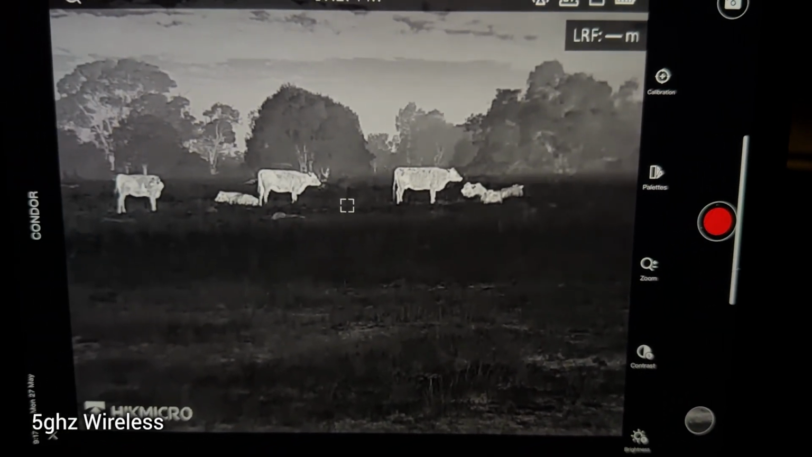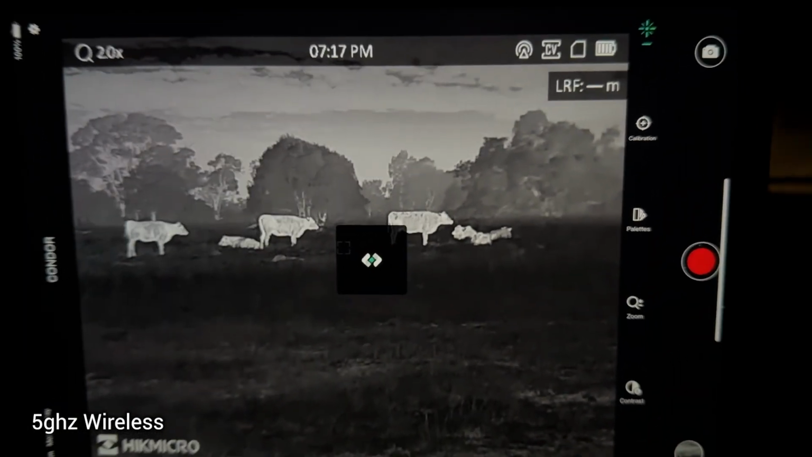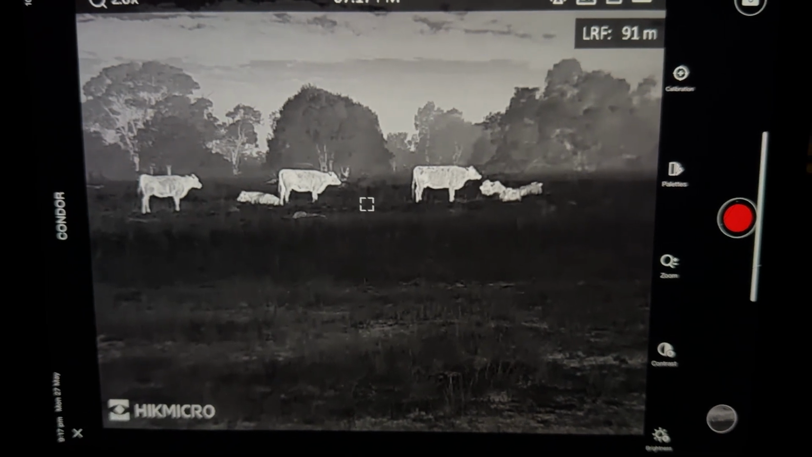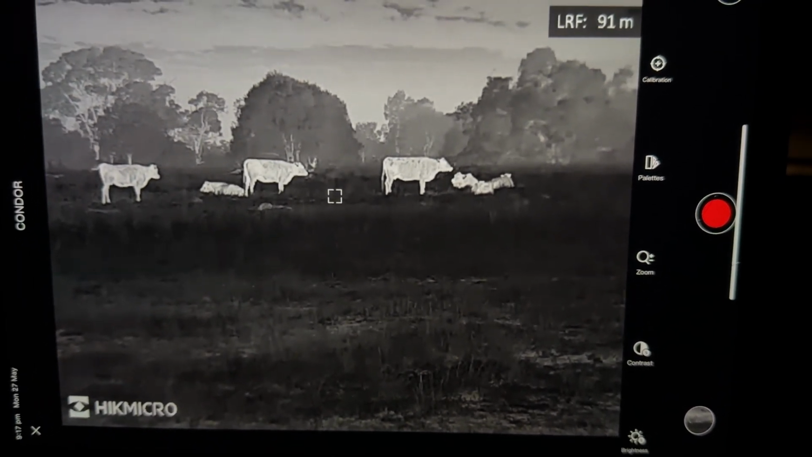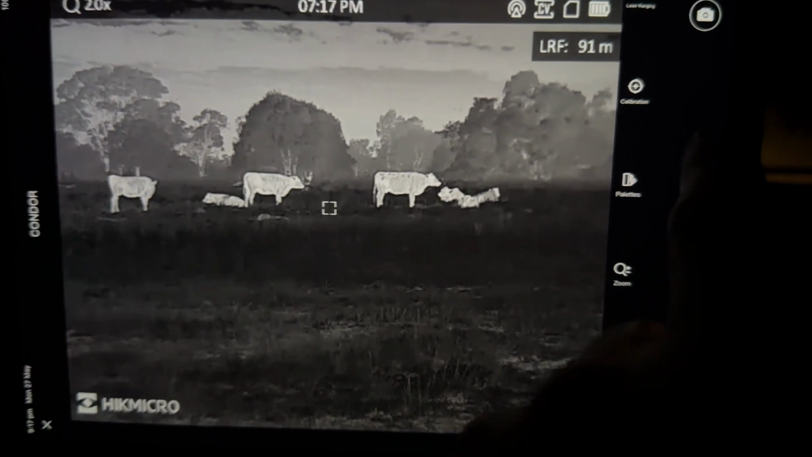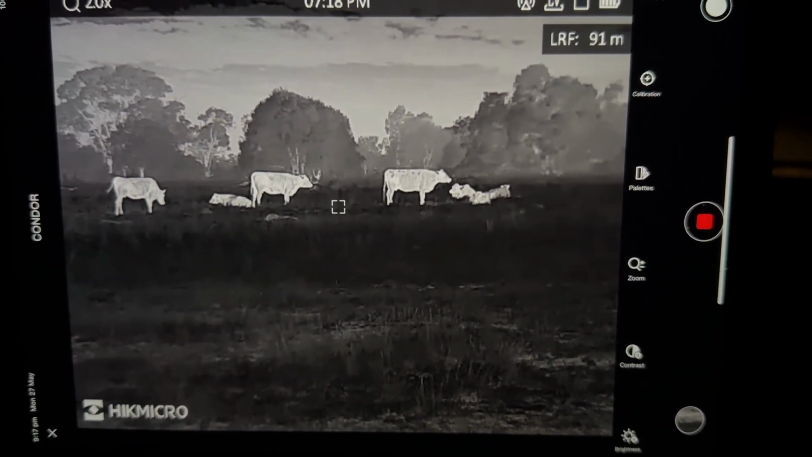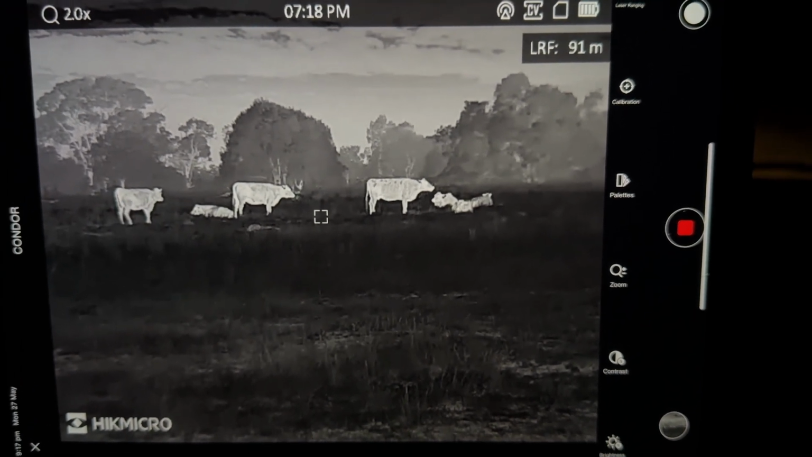Just thought I'd give one more look at these cows here. Now we'll just do a range find there. And those cows are roughly 91 meters away. You can see the detail on the cows still. It's hard to capture with this other camera filming this, but it's really good for a Wi-Fi connection. So we'll go for a bit of a drive now, see what I can capture before we move on.